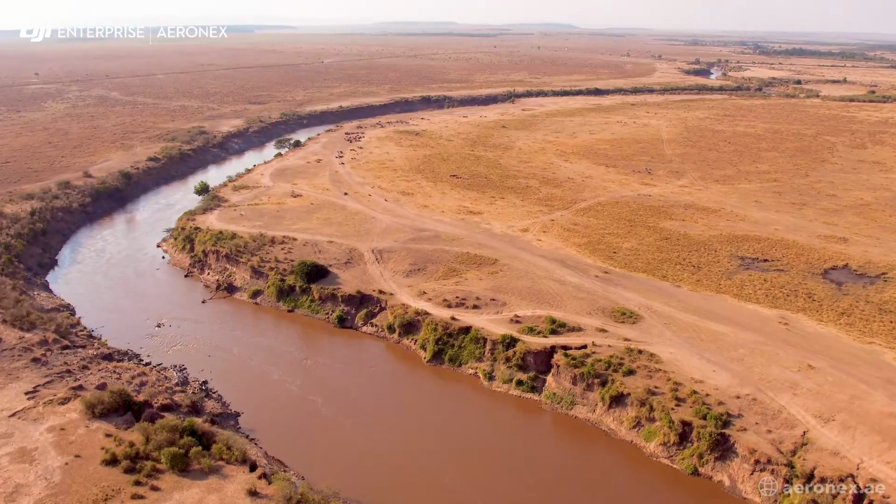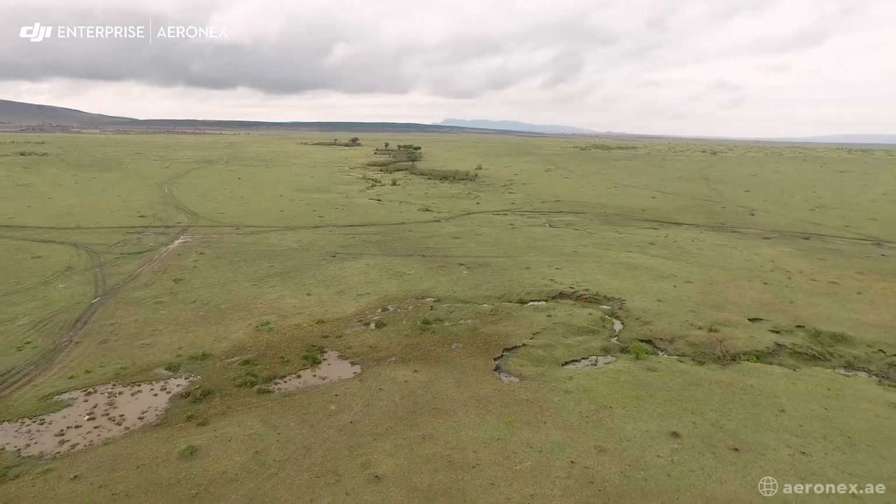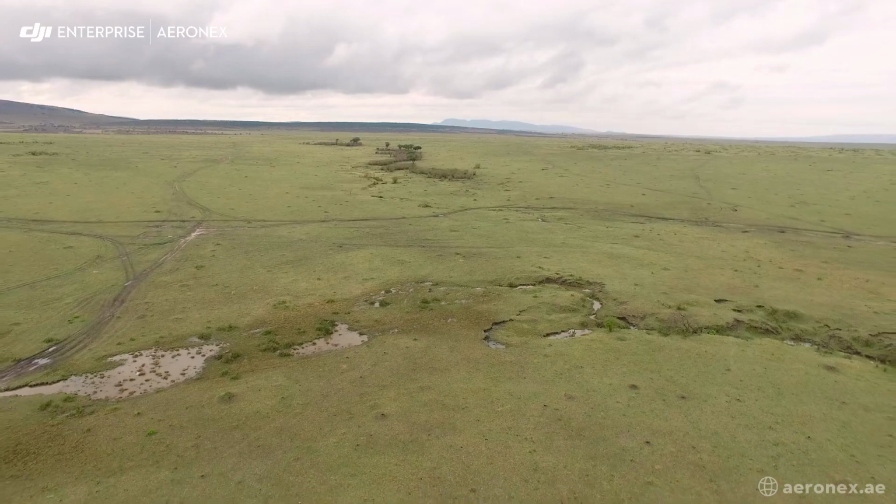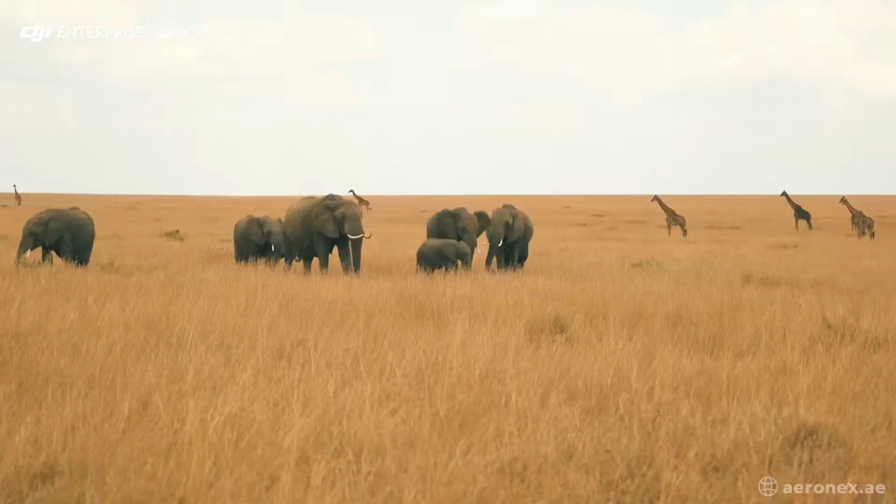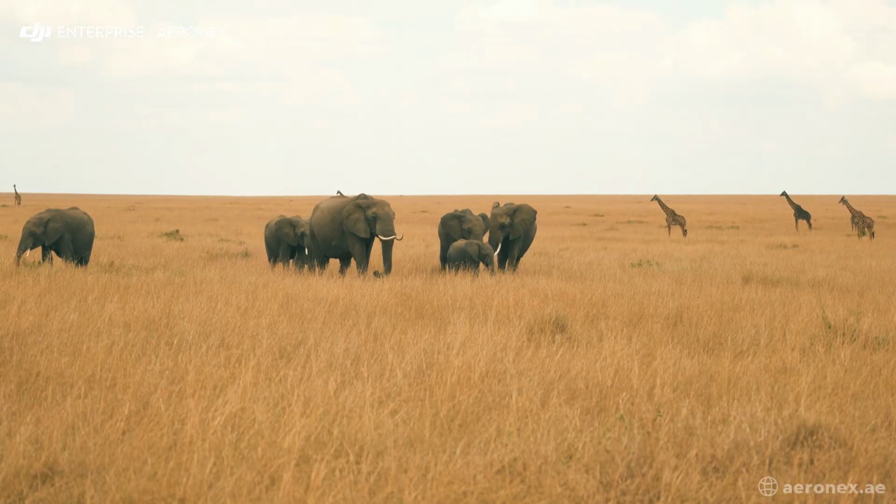The Masai Mara, one of Africa's most breathtaking landscapes. A land where wildlife and humans have coexisted for centuries. But in recent years, this delicate balance has been shifting.